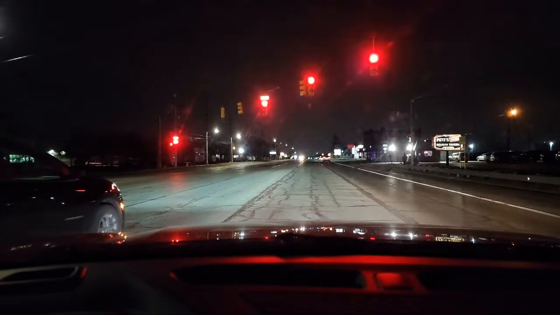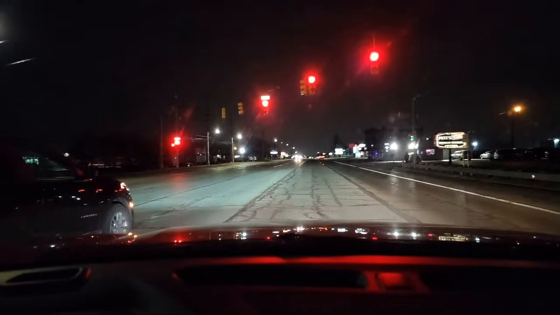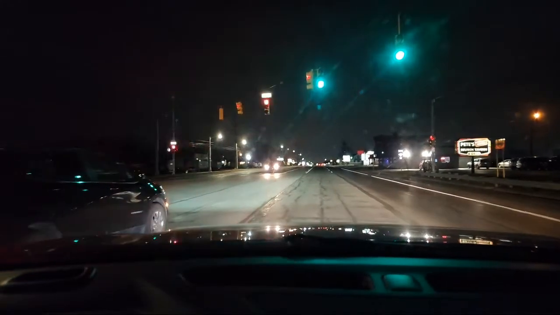I'm also checking behind me. So when you're stopped at a light, you've got to look around. You've got to look around, check your mirror, check in front. You always have to look. If you don't look, you're going to get rear-ended. Okay, light's green. I looked.